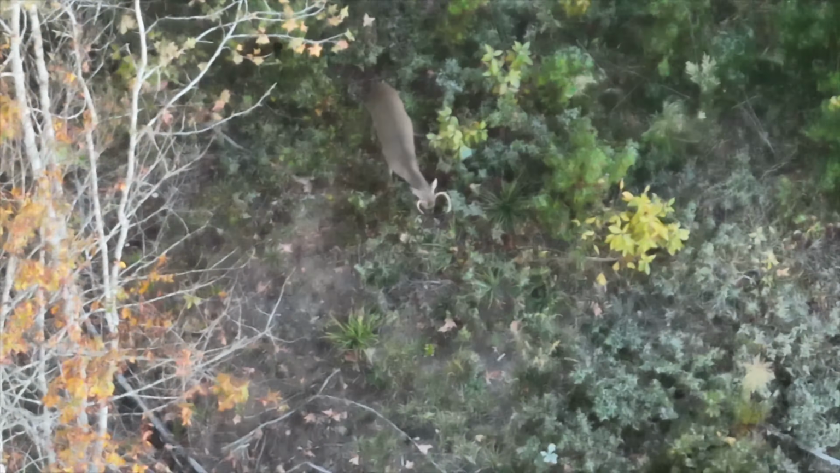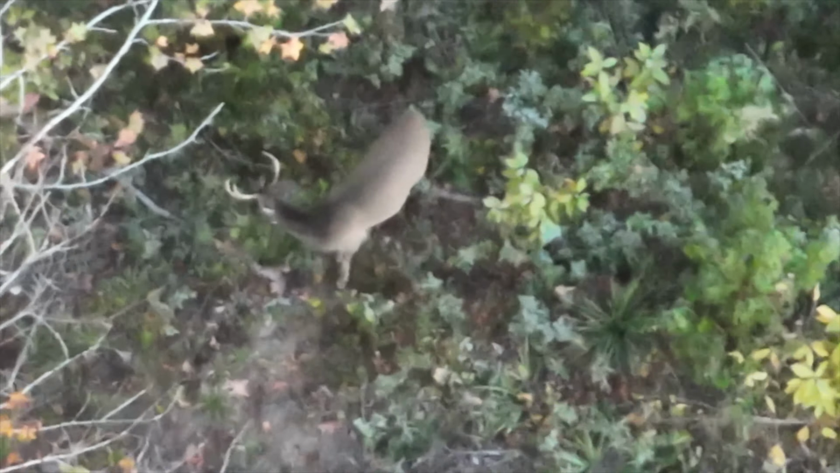Here's a little buck to look at by 5. His left side looks good. His right side's got just one little cow horn.